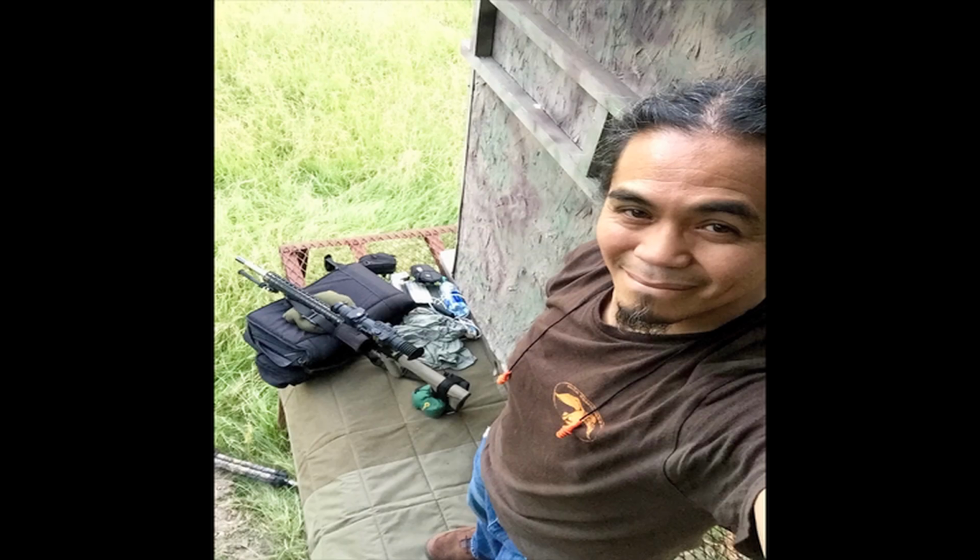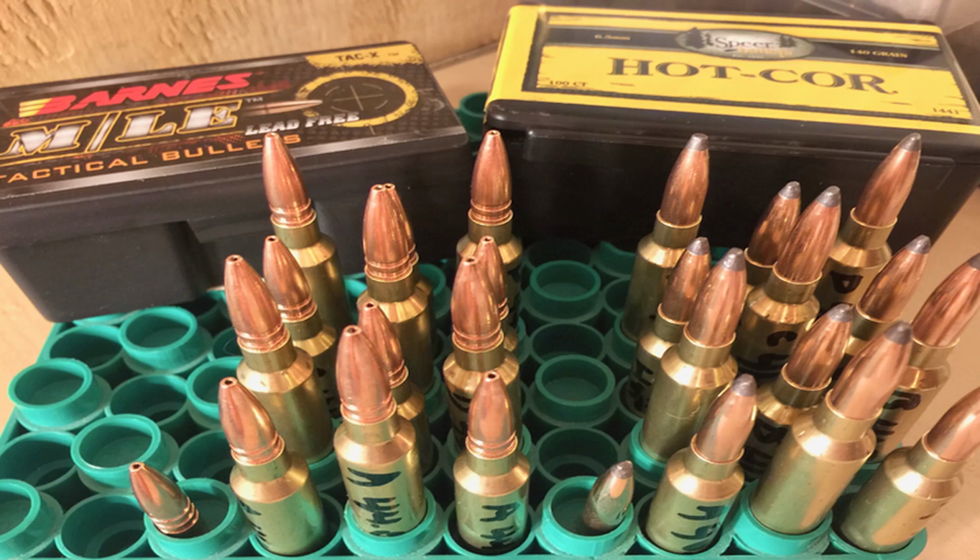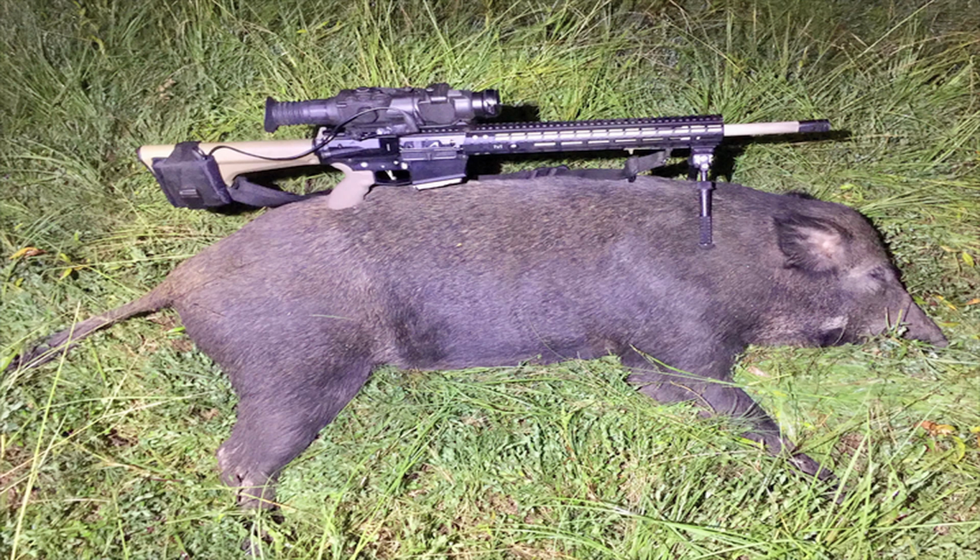This is my first hunt of many this week. The next bullet I'm going to be using is my Barnes 120 grain TSX. Stay tuned for my next adventure.